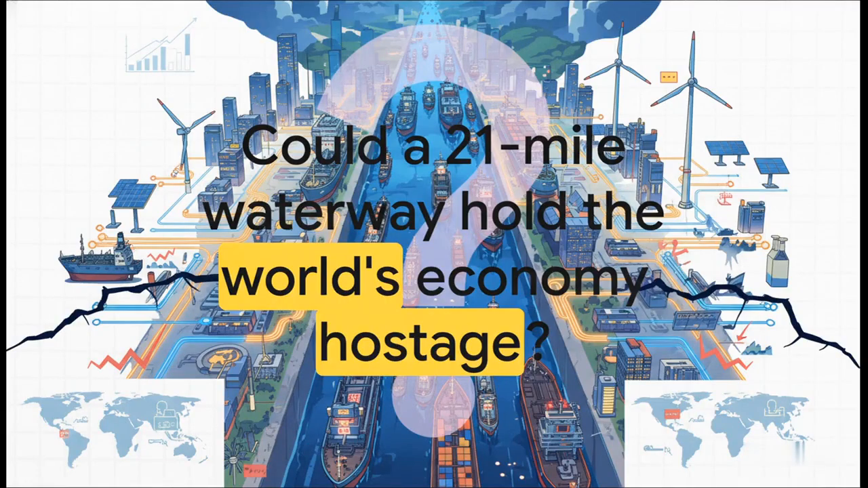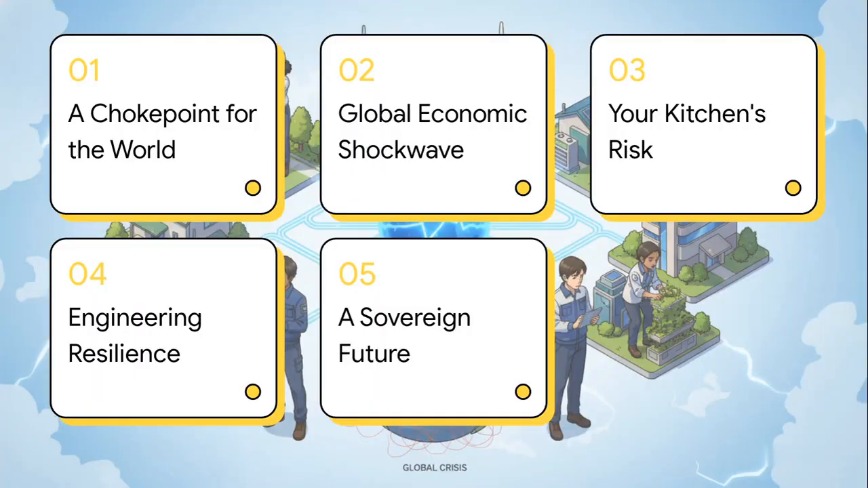I mean, just think about that for a second. It's a pretty wild question, right? But it's the reality at the very heart of this global energy crisis. How on earth can a single, super narrow strip of water become this massive flashpoint, sending shockwaves that you and I feel everywhere?